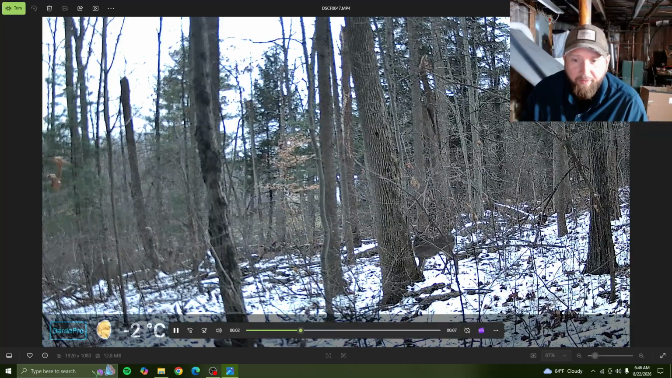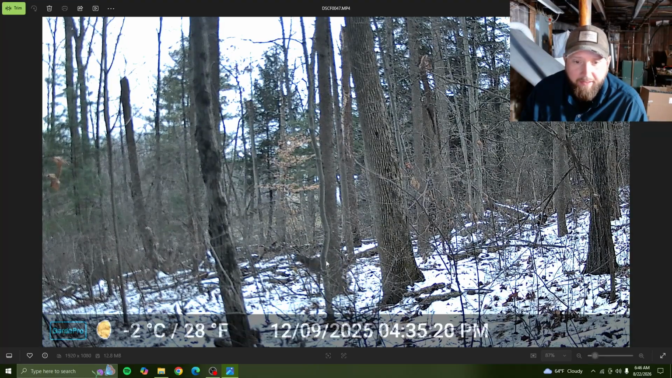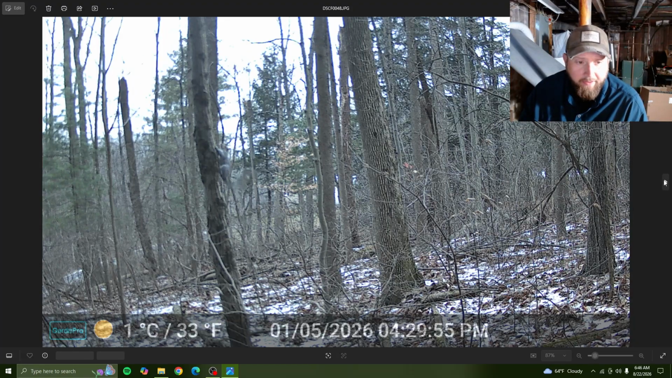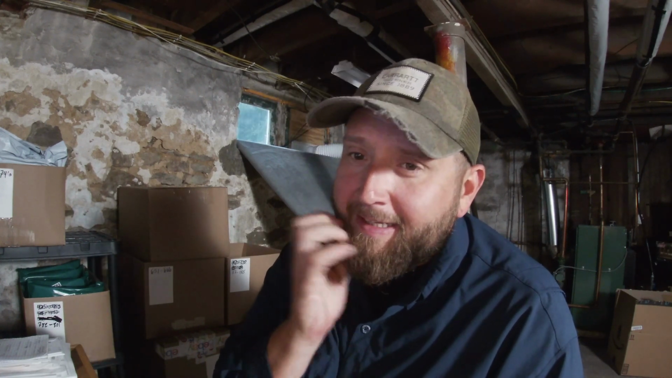Oh yeah, their winter coats are full in now. It's a little one. 1:05. So we didn't pick nothing up in this area in December.